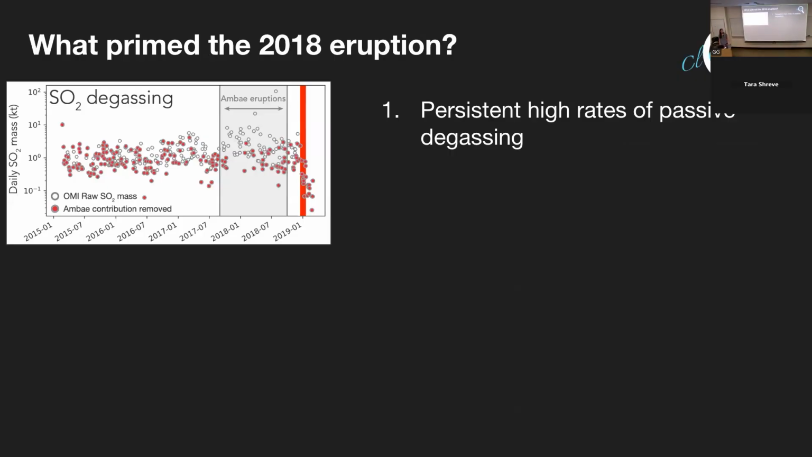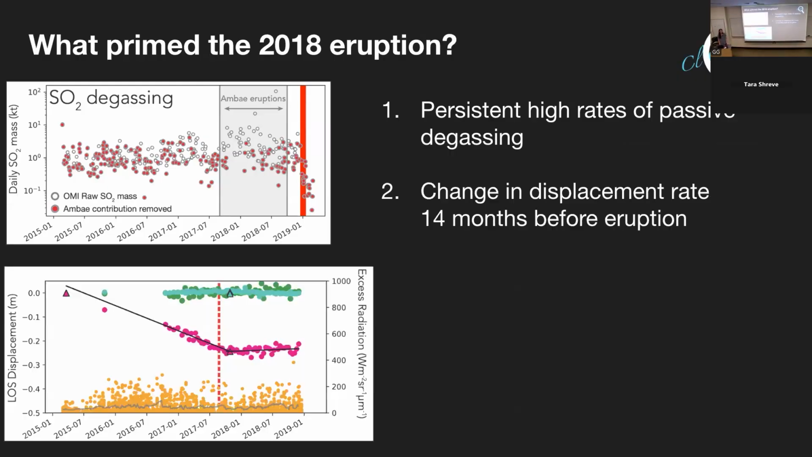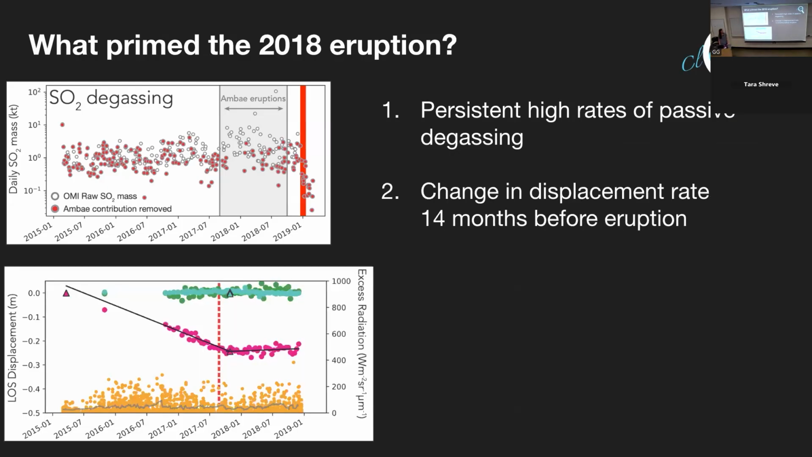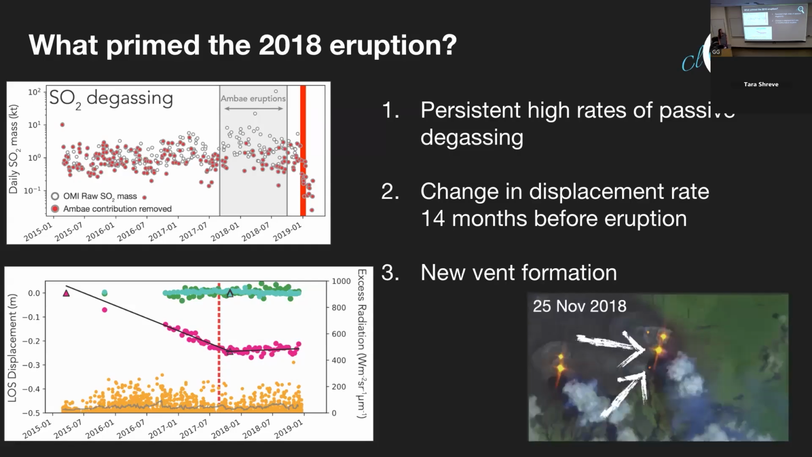So to go back to our question, what were the precursors for this 2018 eruption? Some clues that we have compiled are that before the eruption, there were persistent rates of passive degassing with very little change before the eruption. There was also subsidence and a change in the subsidence rate, basically the ending of the subsidence 14 months before the eruption. And we also saw new vent formation, indicating an increased heat flow to the surface.